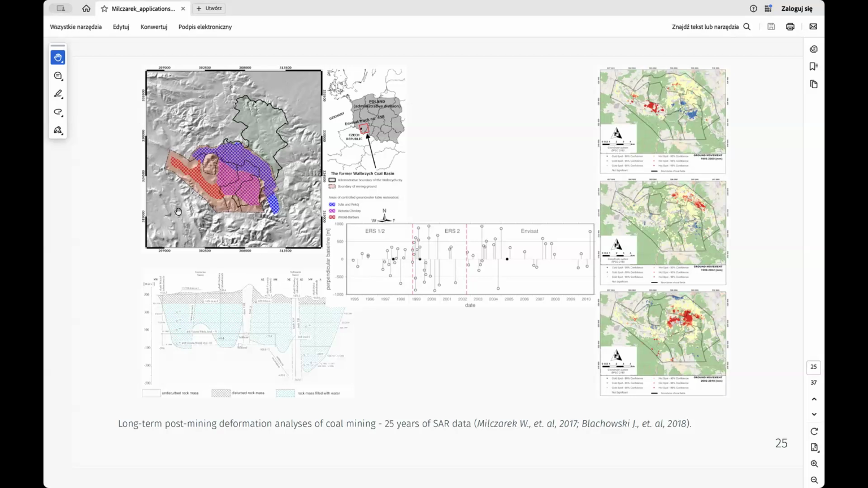So assume that we close the mine, and what next? What happens with the water inside the ore? Under certain conditions, previously excavated rock mass can expand as a result of the reconstruction of water conditions. And we can observe uplifts of the surface, which we can also catch by, for example, S1 data.